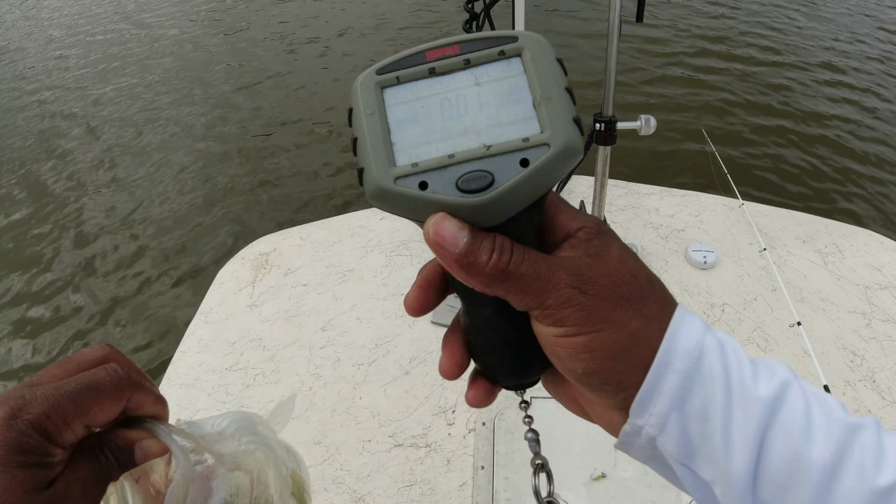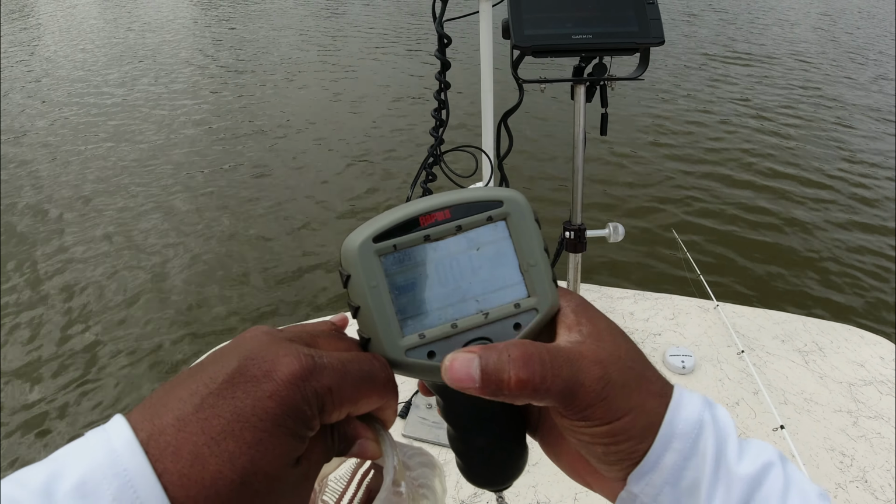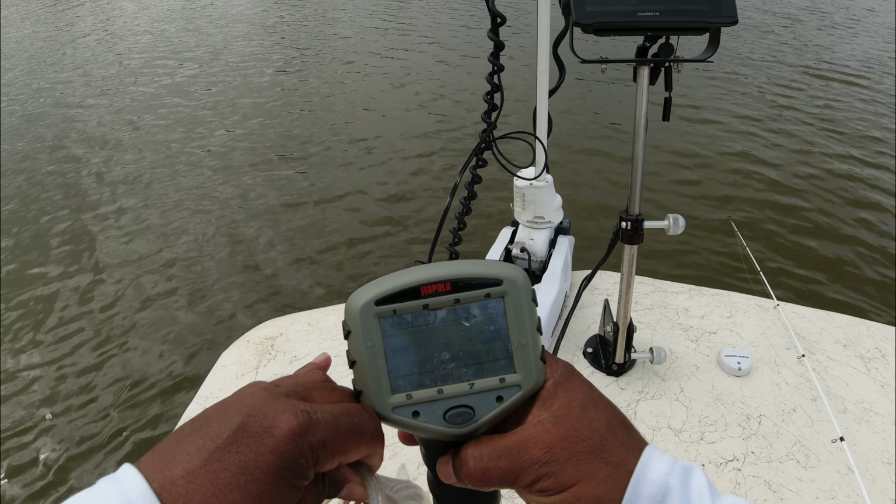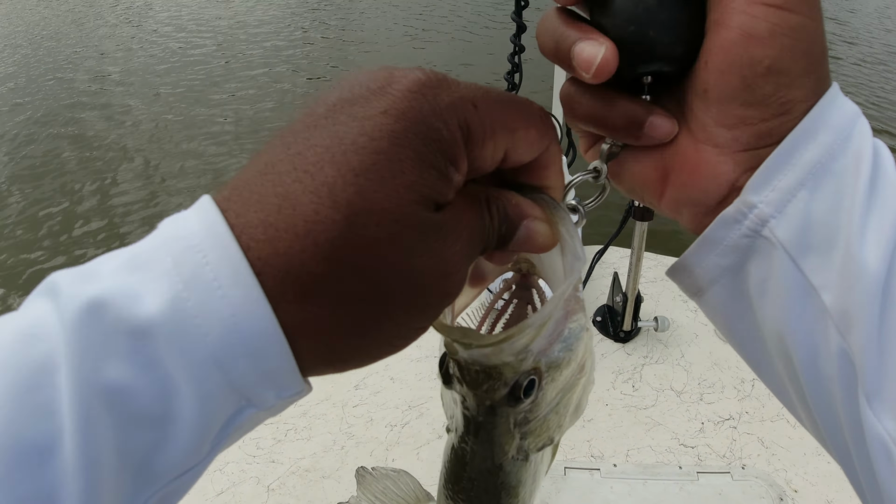I didn't even have to turn my scale on this one. My 0.1 off, 0.01 off. Let me clear the scale, get it back to 0. All right, we at 0. I should have been logging my weights.